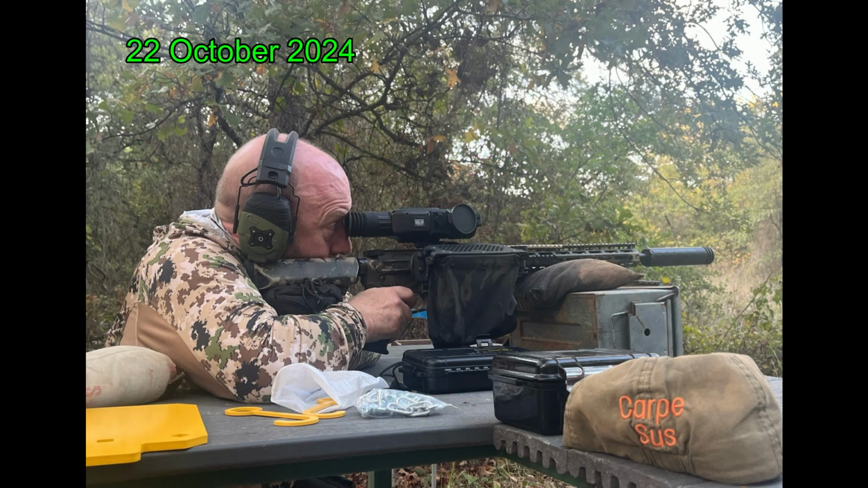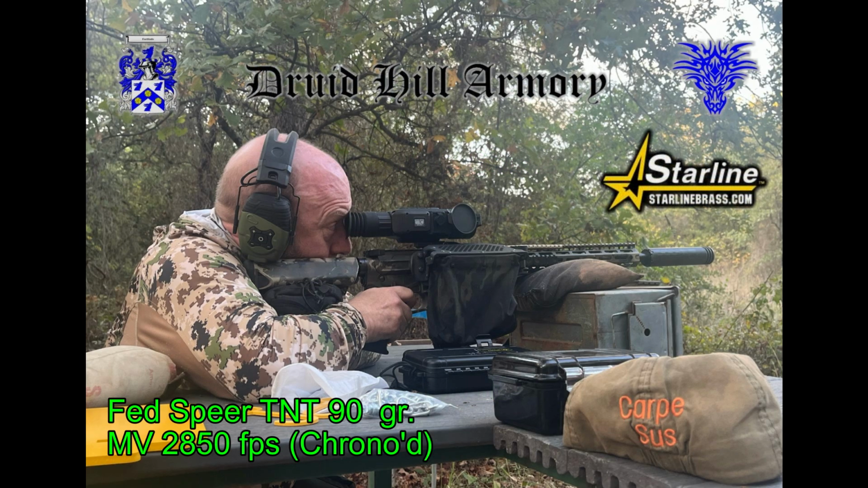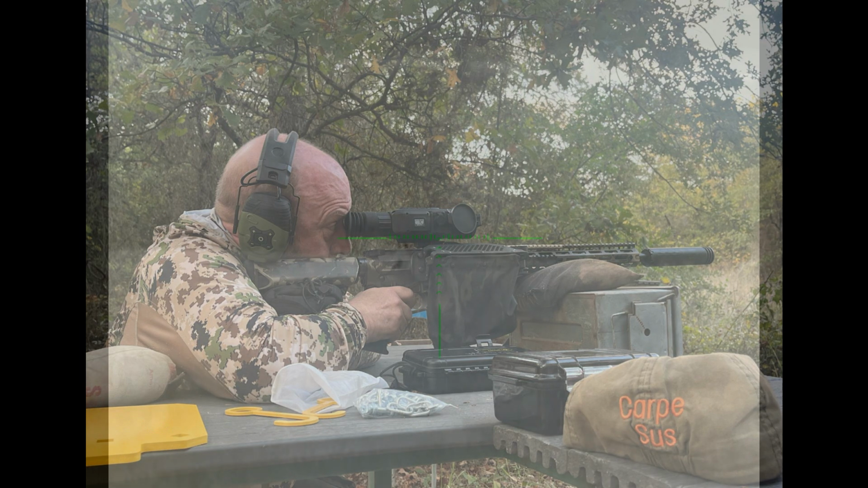While right now I'm having trouble finding factory TNT ammunition, I found out that Druid Hill Armory will special load the ammo. So I had 1,000 bullets shipped to them. They loaded it up for me and sent it to me. And this is a service they provide. So if you want to have custom loads done by Druid Hill Armory, they can do them for you.